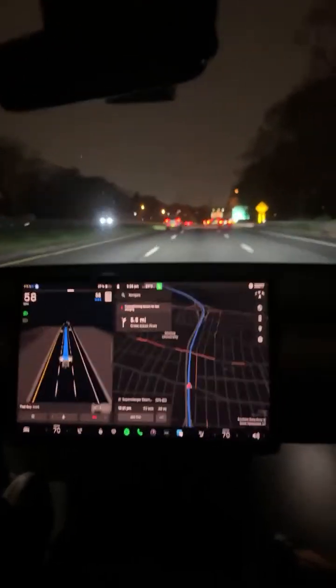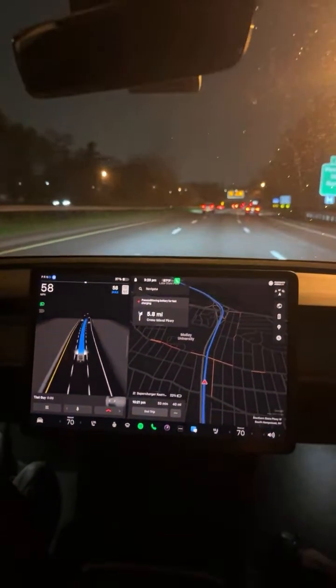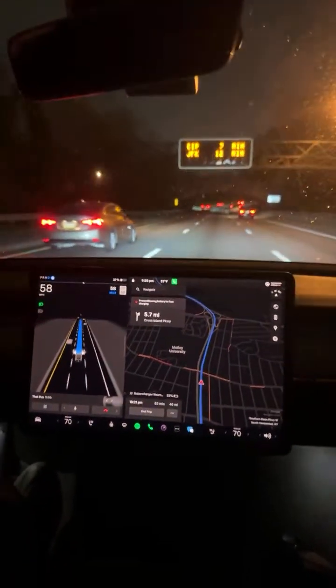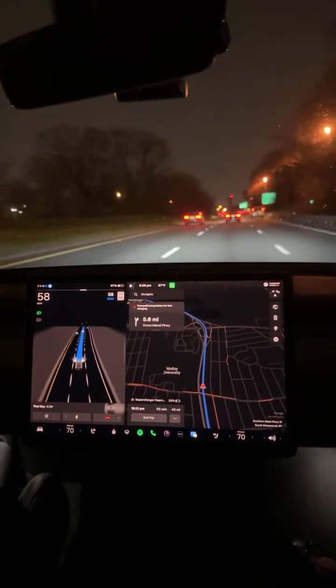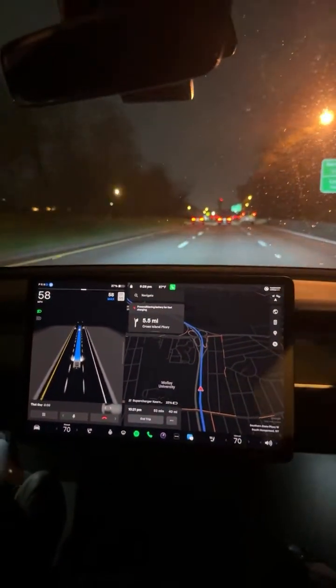Okay, it's not bad. But again, it has a heavy foot. It likes to hit that acceleration. It stays in the lane well. Speed limit, okay, it's pretty good.